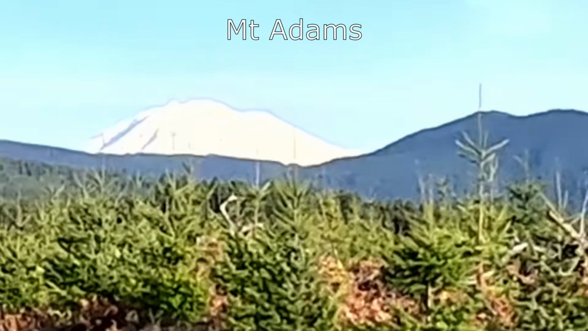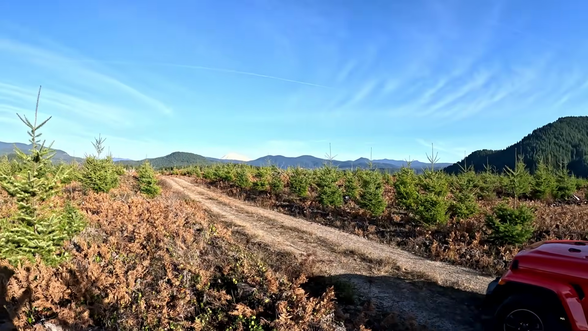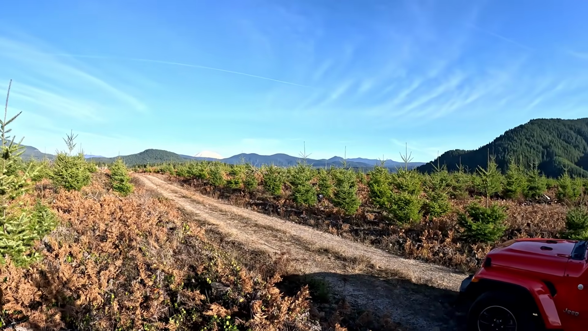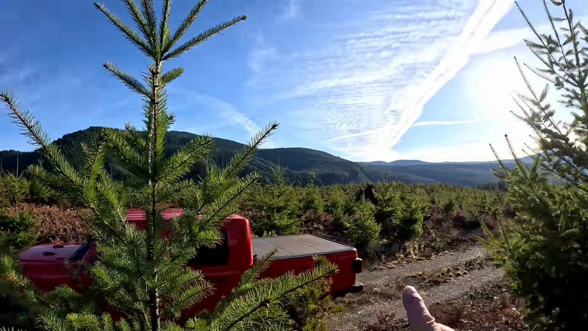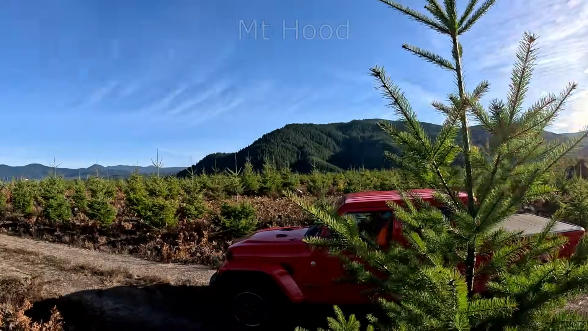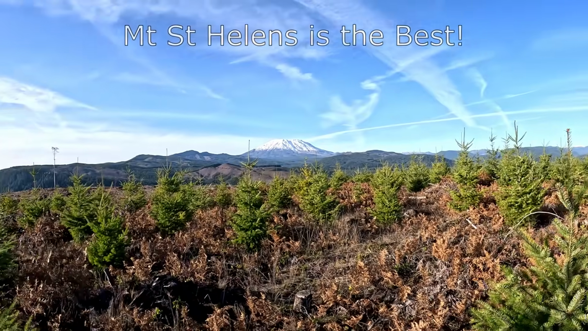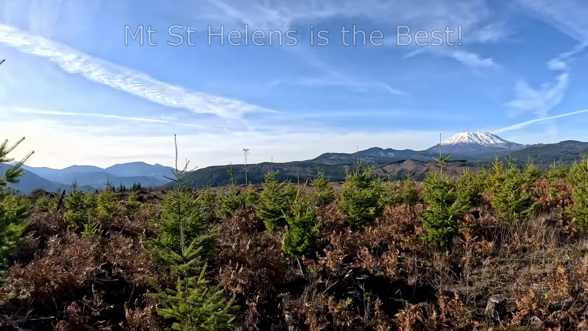There's Mount Adams right there. Wow. You'd get an idea where we are if you could see it, but you can't. Mount Hood would be in that direction. What a beautiful day. Incredible. Absolutely incredible.